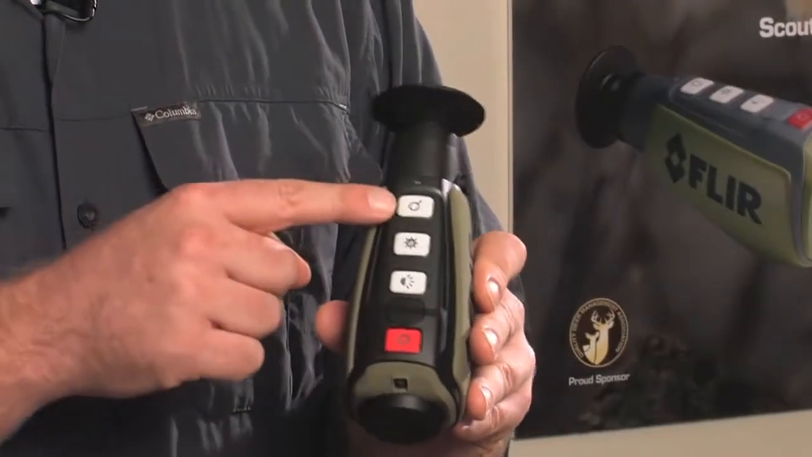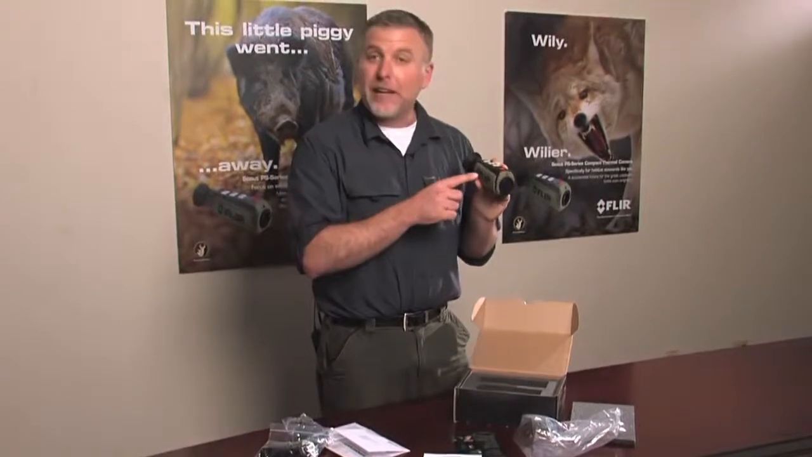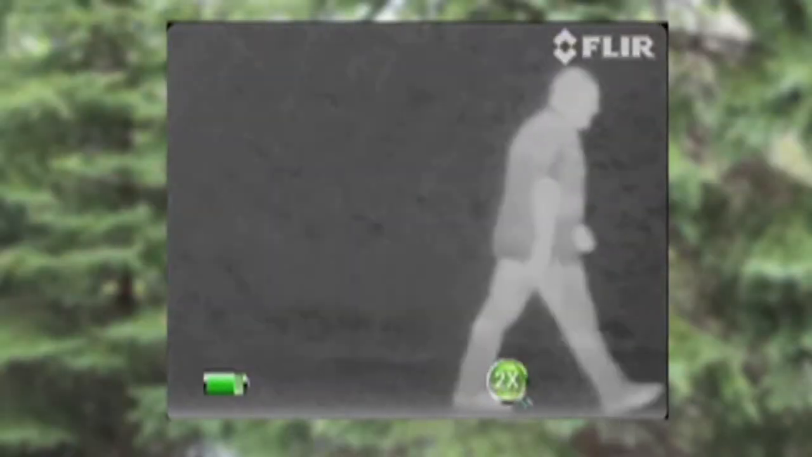And finally, we have the zoom button. If you have a Flir Scout PS32 like this unit, then pushing the zoom button will enable the 2x digital zoom. However, if you have a Flir Scout PS24, then pushing this button will freeze the frame in the display.